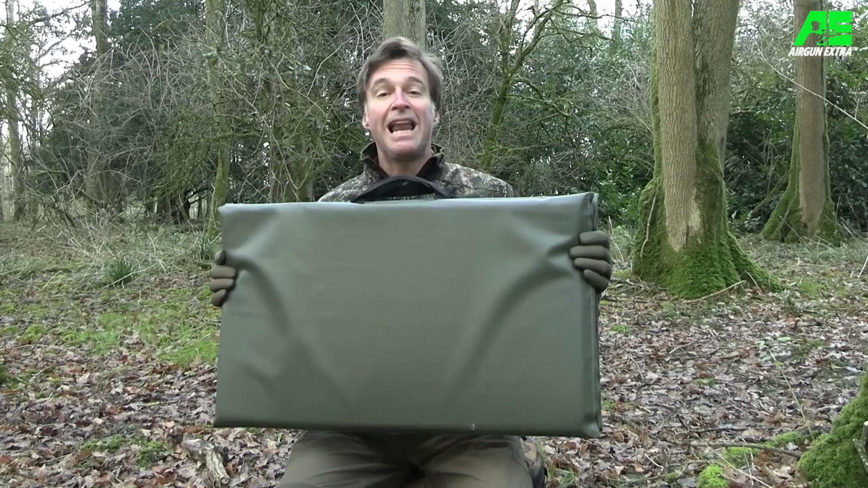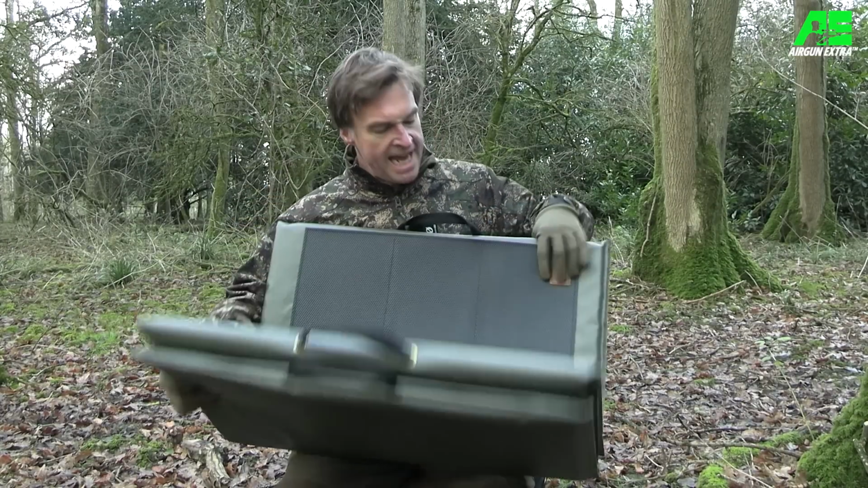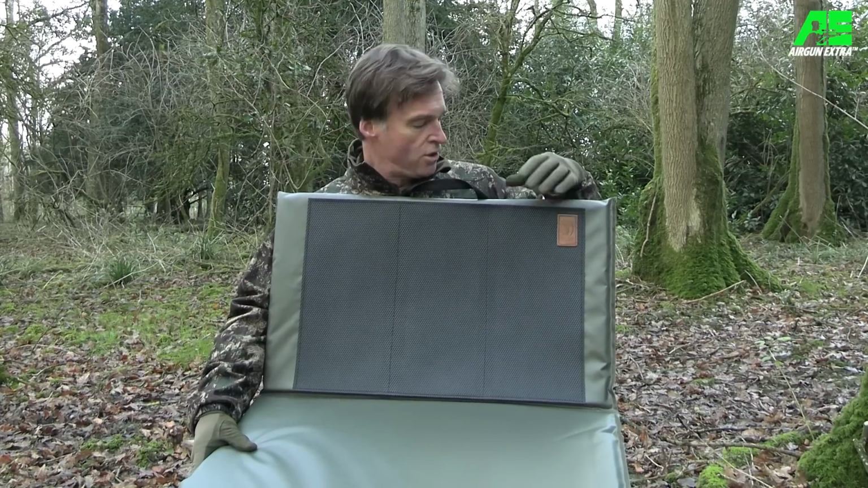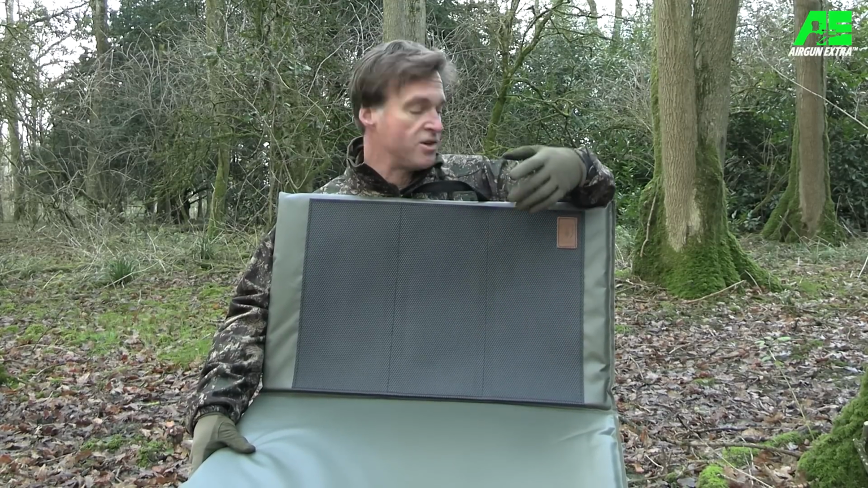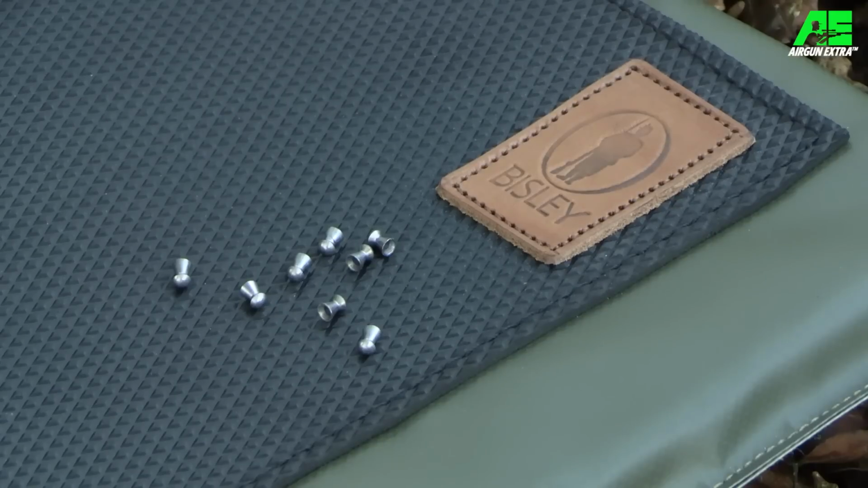There are some really clever features built into the Bisley Shooting Mat, including a textured rubber section. The primary purpose of this section is to stop your elbows from slipping when you're taking those prone shots, but the extra grip also prevents any accessories that you need to have close to hand from rolling around.